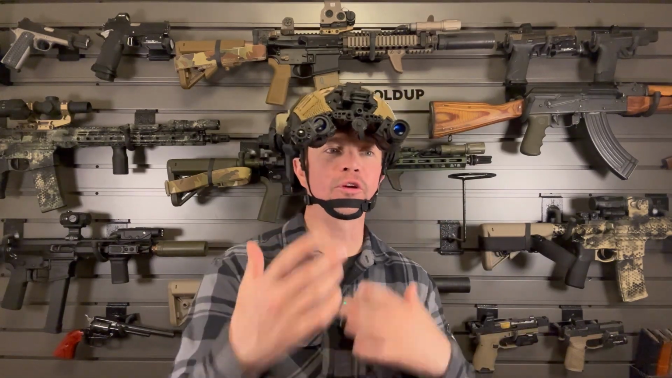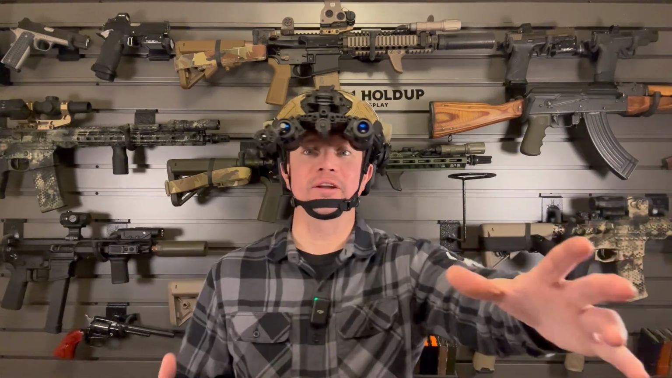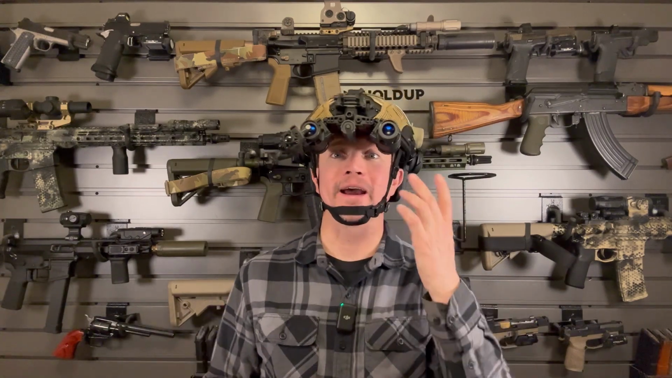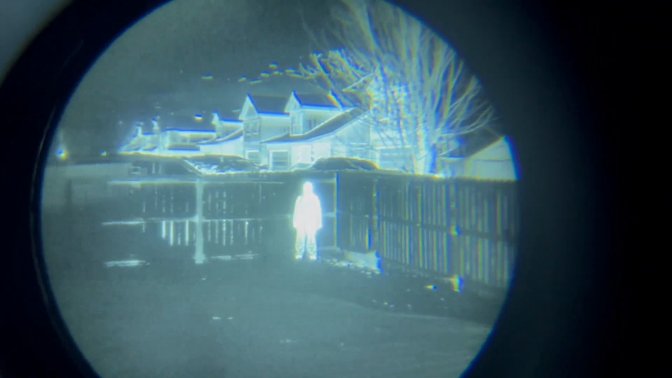Now, with night vision, there is no refresh rate or latency. You're literally seeing everything as it is, just like you would without anything on your face. That's one of the really cool things about analog night vision versus digital. Well, this thermal is digital, and so there is a slight bit of latency, but I've noticed that it's not enough to really cause me an issue.